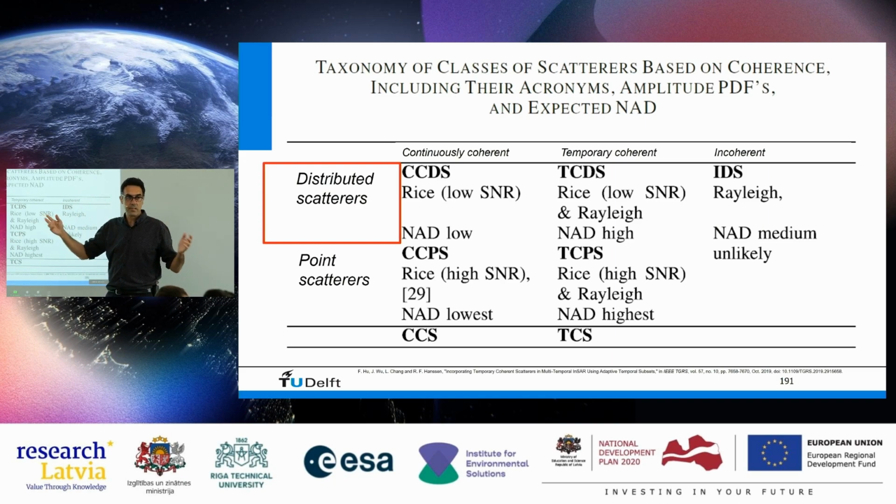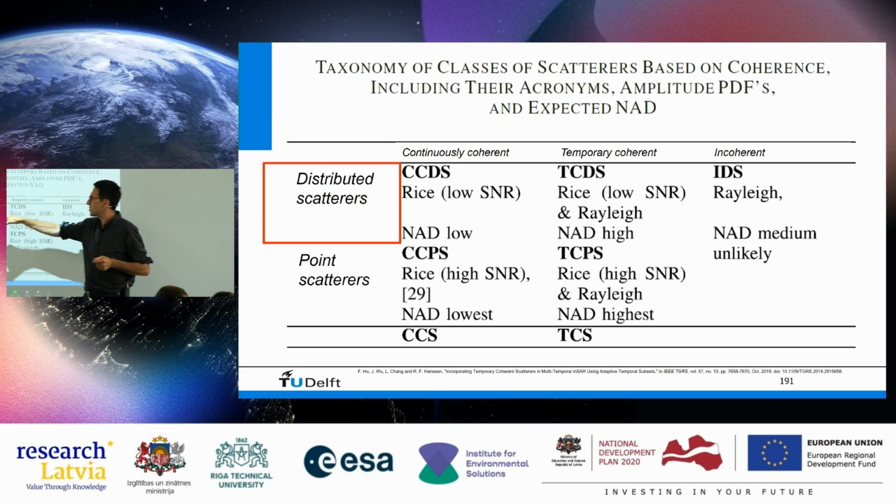Or maybe it's only coherent during summer. Maybe like here in Latvia, you have areas with a lot of snow cover. So it's coherent in the summer, but incoherent in the winter. Or the other way around, if you have a crop, right? A crop would be incoherent in the summer when the crop is high, but in the winter the field is bare and it is coherent. So all these are examples of distributed scatterers which are temporarily coherent.